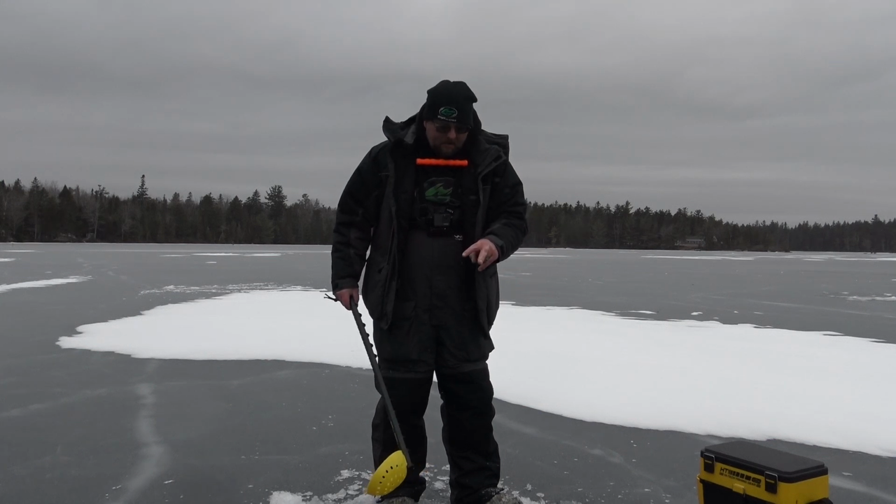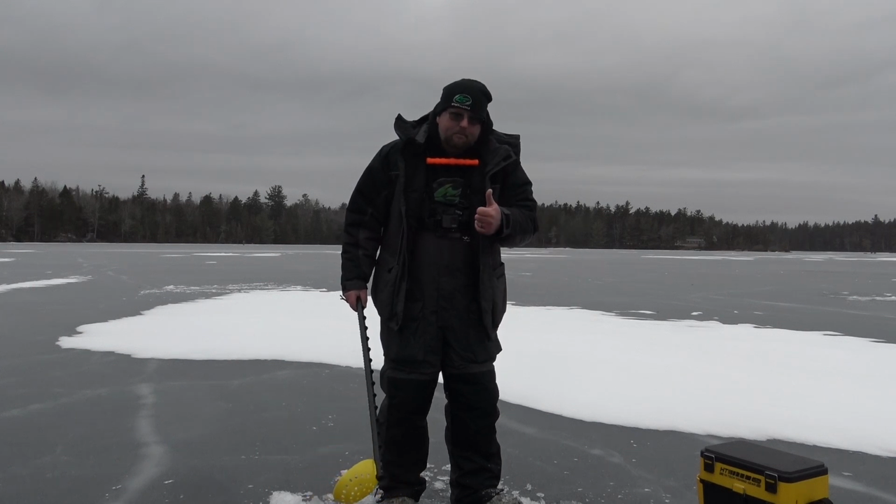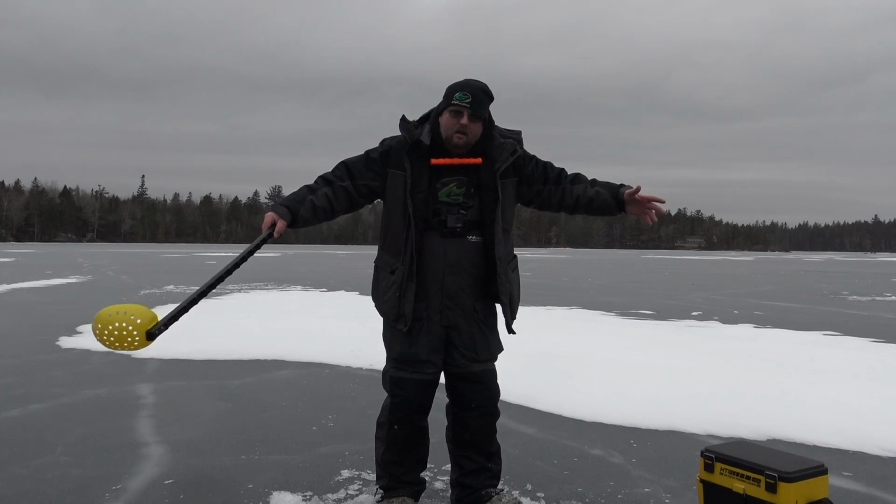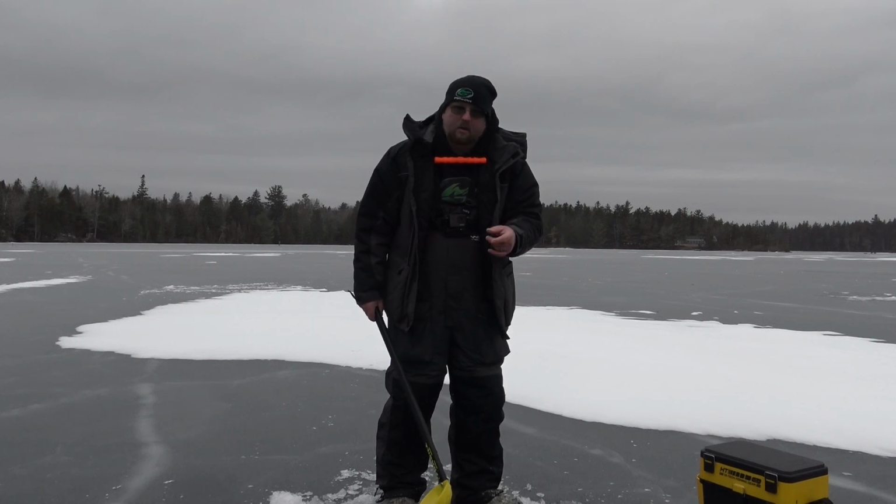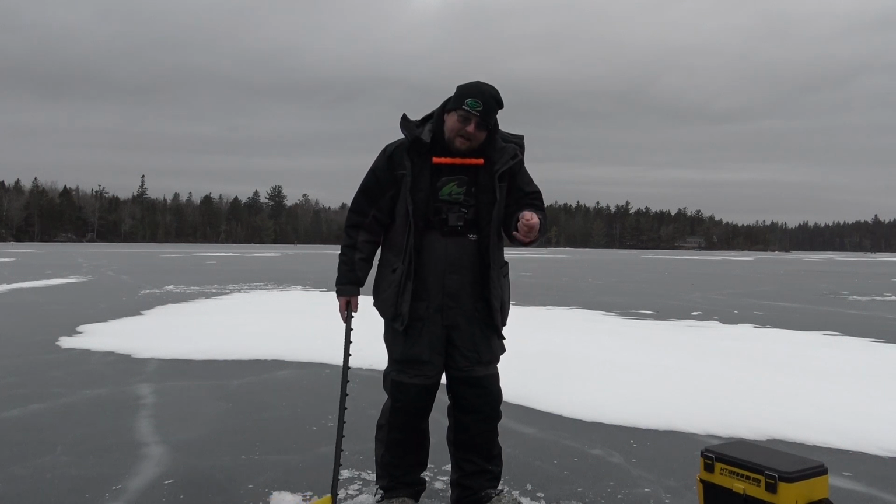It's picking up fish activity in a big wide circle around the hole. And it has a chirp sound. When it detects a fish, it'll chirp.